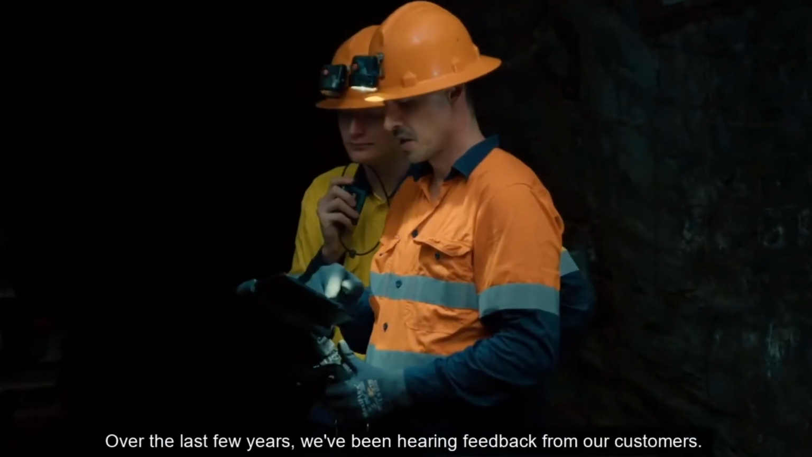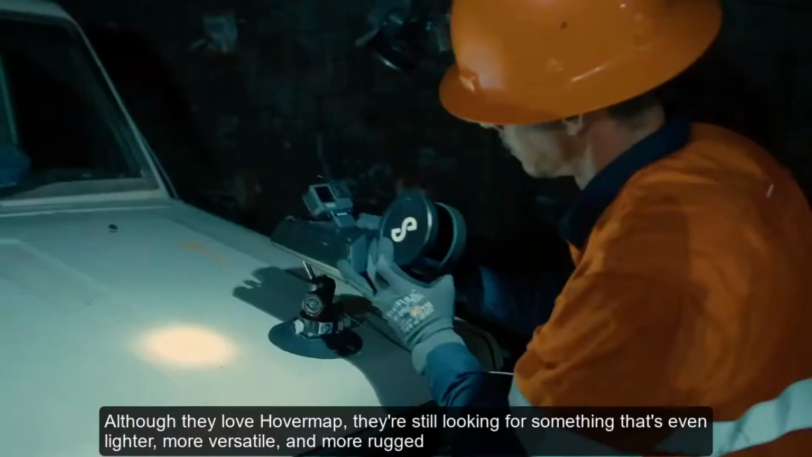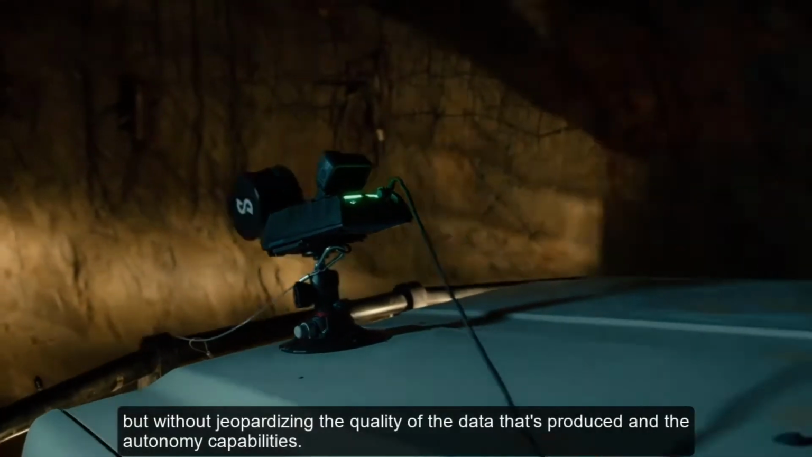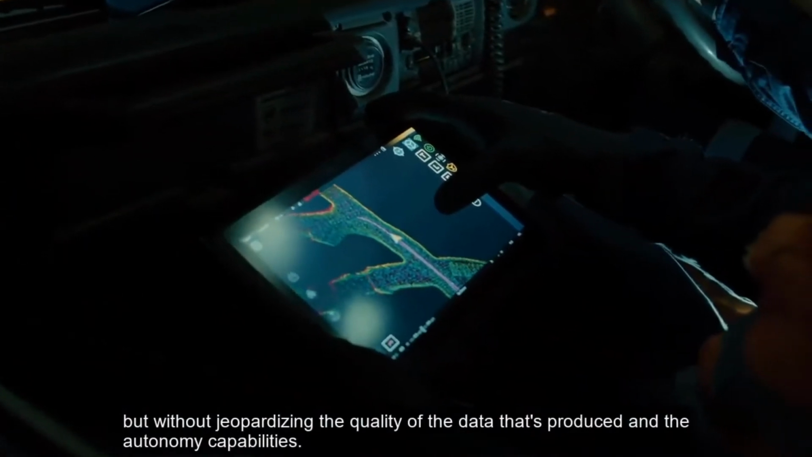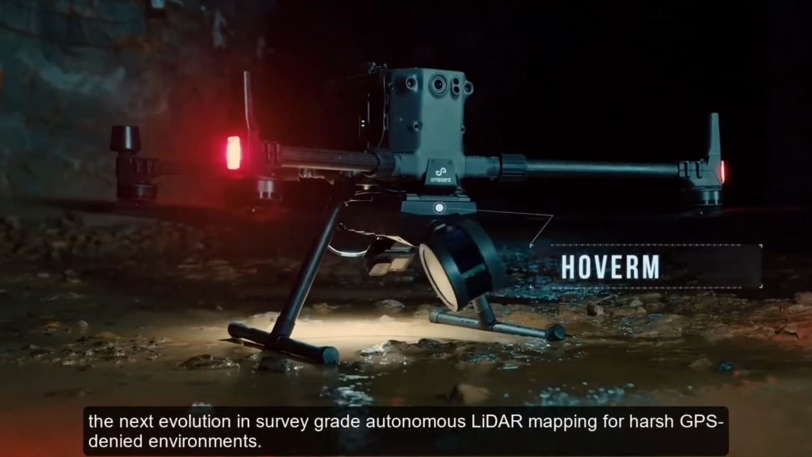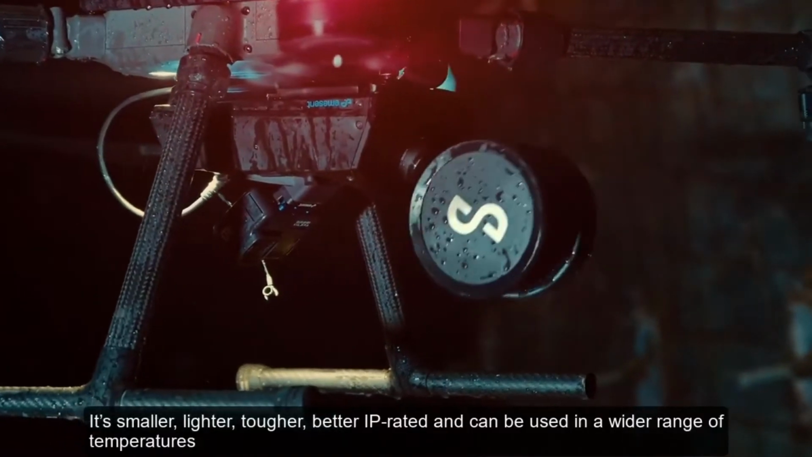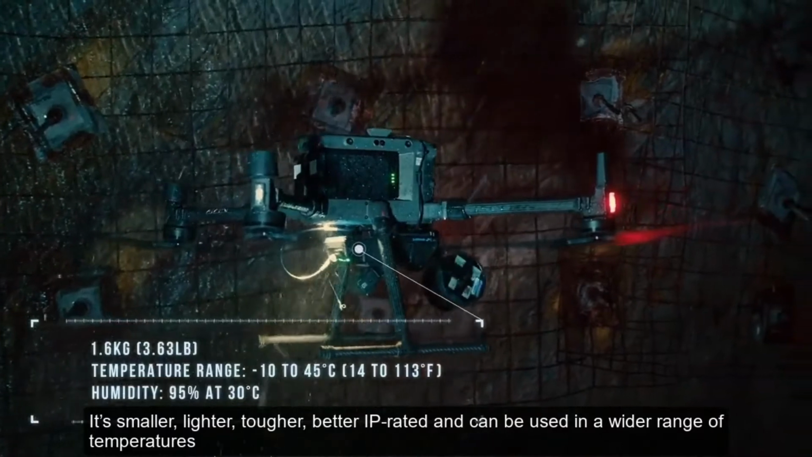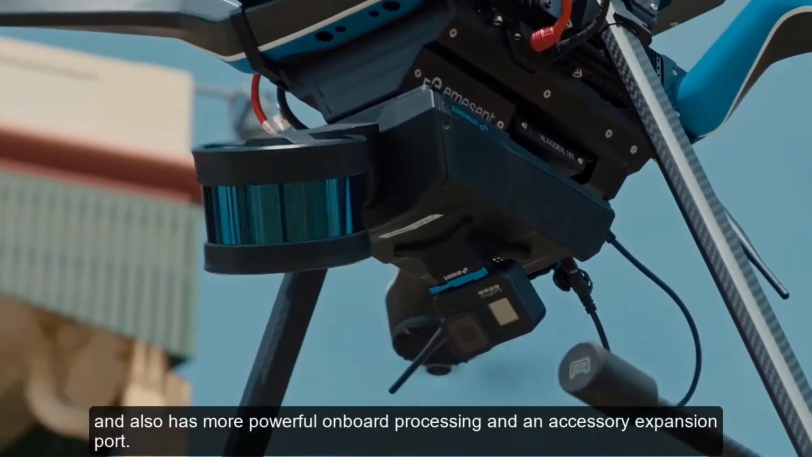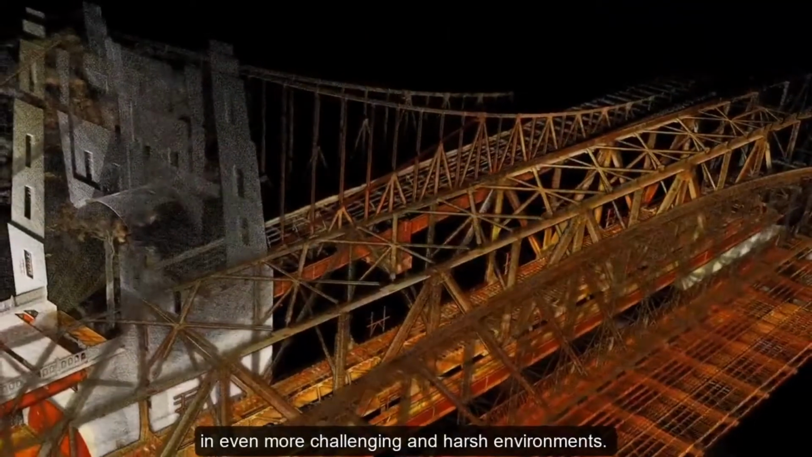Over the last few years, we've been hearing feedback from our customers. Although they love Hovermap, they're still looking for something that's even lighter, more versatile, and more rugged to allow them to capture data in even more challenging environments, but without jeopardizing the quality of the data that's produced and the autonomy capabilities. Today, we're really excited to be launching Hovermap ST, the next evolution in survey-grade autonomous LiDAR mapping for harsh GPS-denied environments. It's smaller, lighter, tougher, better IP rated, and can be used in a wider range of temperatures, and also has more powerful onboard processing and an accessory expansion port. This all means that it's now possible to capture exquisite 3D LiDAR data in even more challenging and harsh environments.